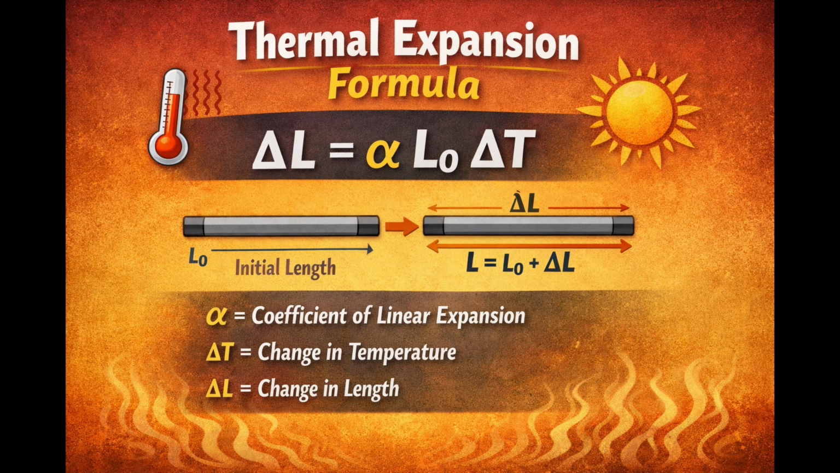100.01. Because my room is not 20 degrees, it's 27. So at this temperature, the gauge block is going to be longer, and the alpha value is 12 times 10 to the minus 6 per meter per degree Celsius.